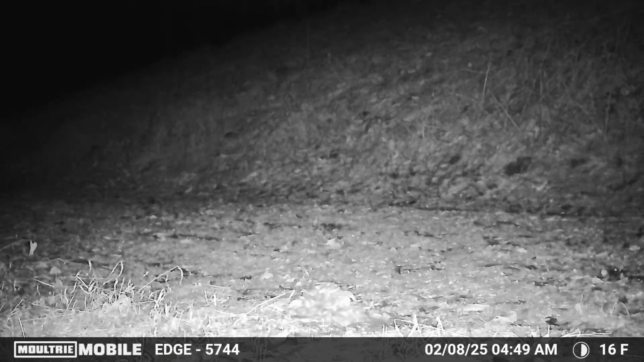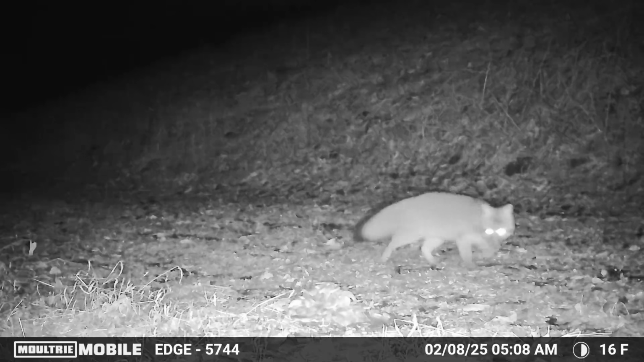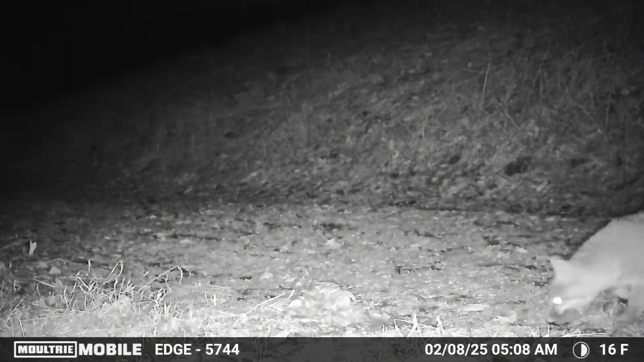So you saw that fox just leave the screen there to the right, and I thought that was the only thing in this clip, but when I watched it back, right at the very end of the clip, you can see something come in from the left-hand side right here, and I'm assuming it's another fox, but it's pretty hard to tell.